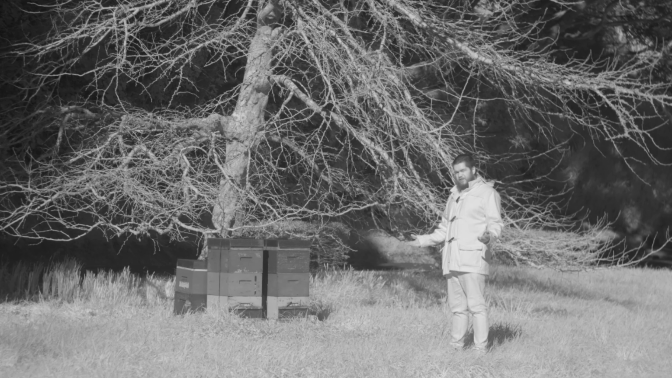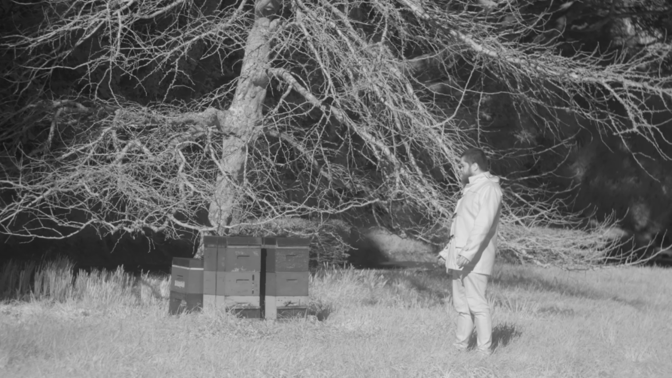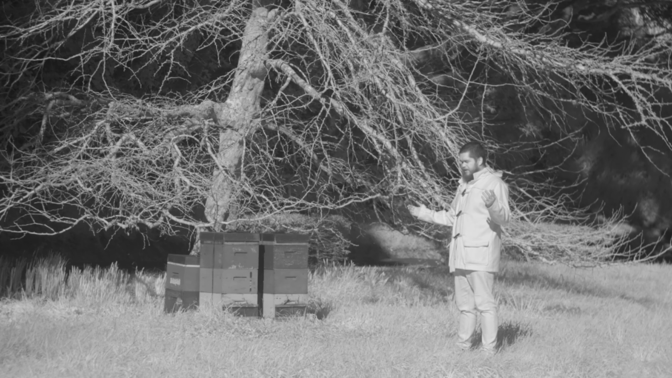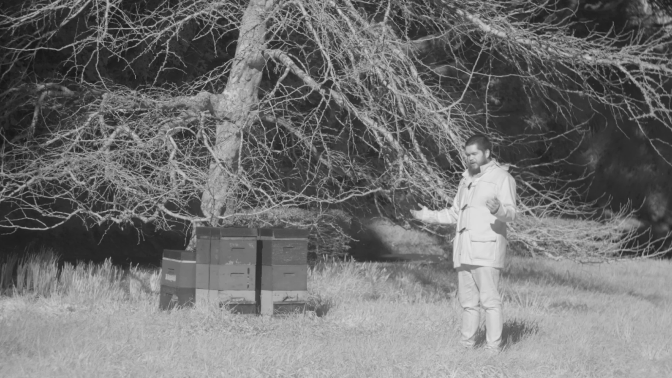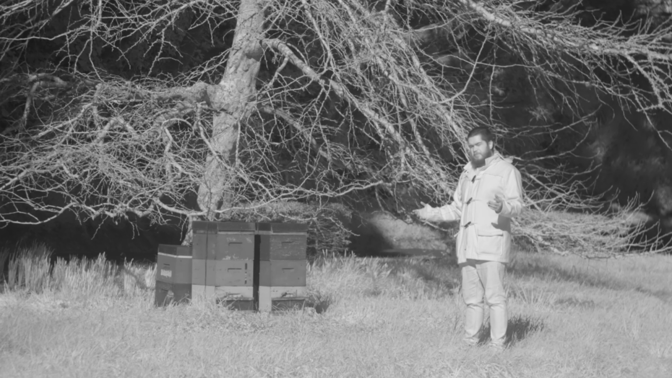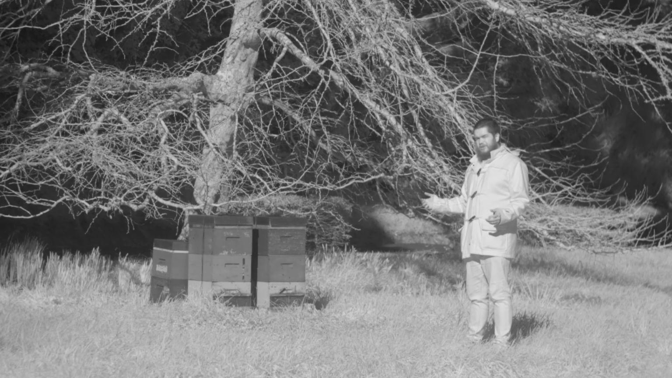So, as you can see, this footage looks a little bit different. And the reason why is because, well, what you're seeing now is the world of infrared. I've gone ahead and bought myself a digital infrared camera. And the reason why is quite simple. I do videos about shooting infrared film, and I thought they just didn't look right.